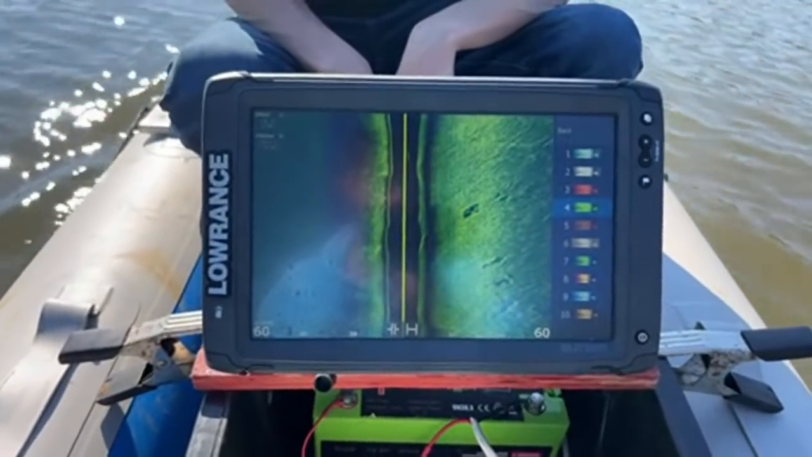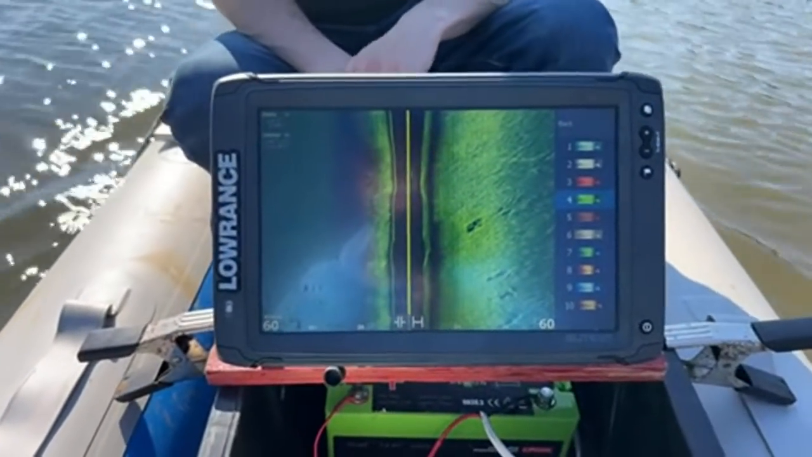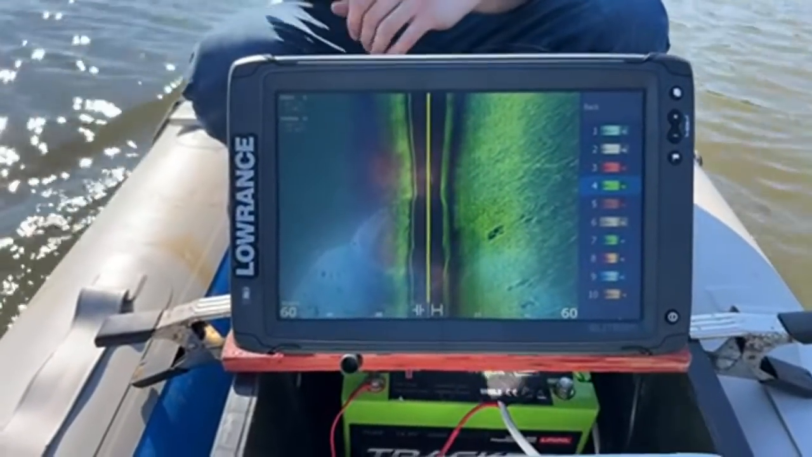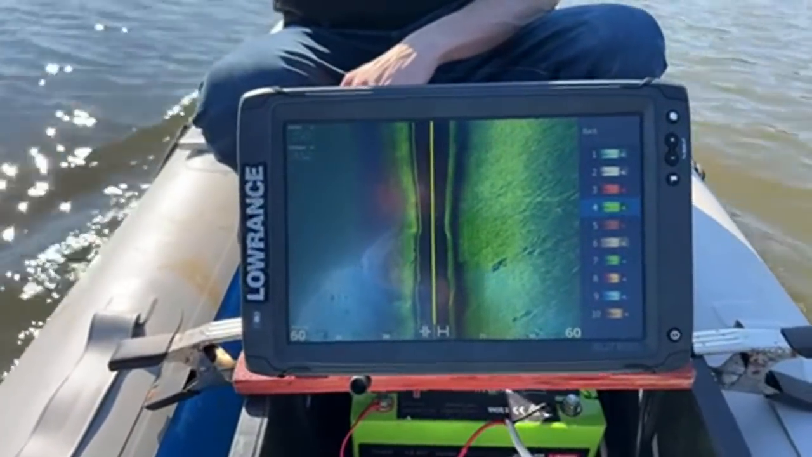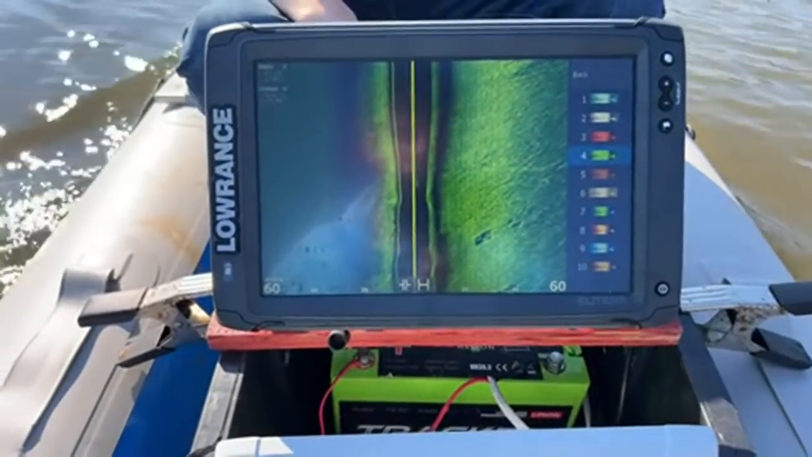Is the contrast of this sonar better than the Humminbirds? I've actually got a Humminbird Apex coming in the mail, and when I get that, I think it's gonna definitely change the game. You guys can see it's 7.5 feet here.